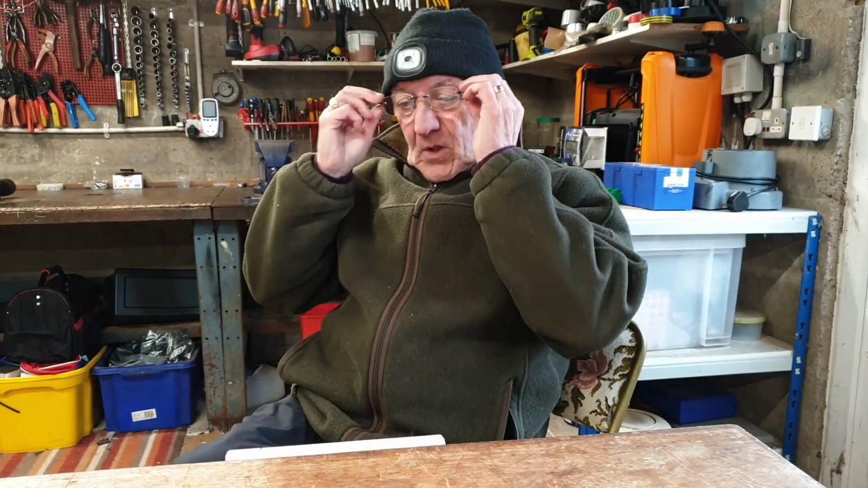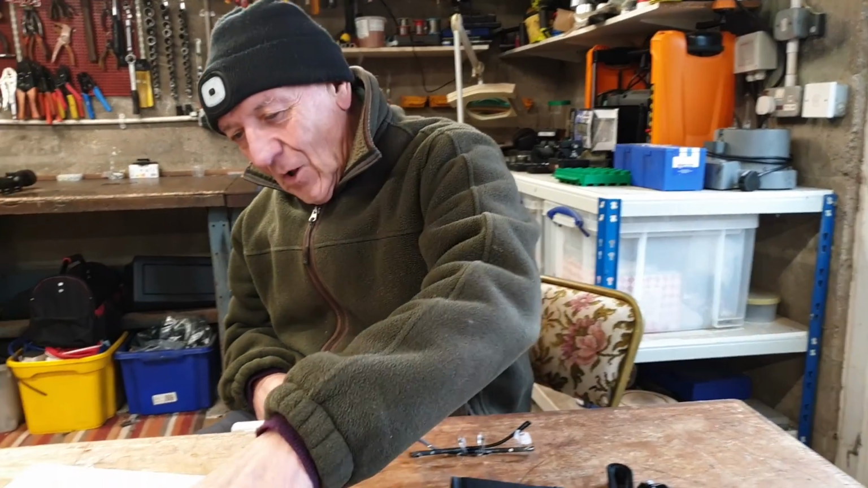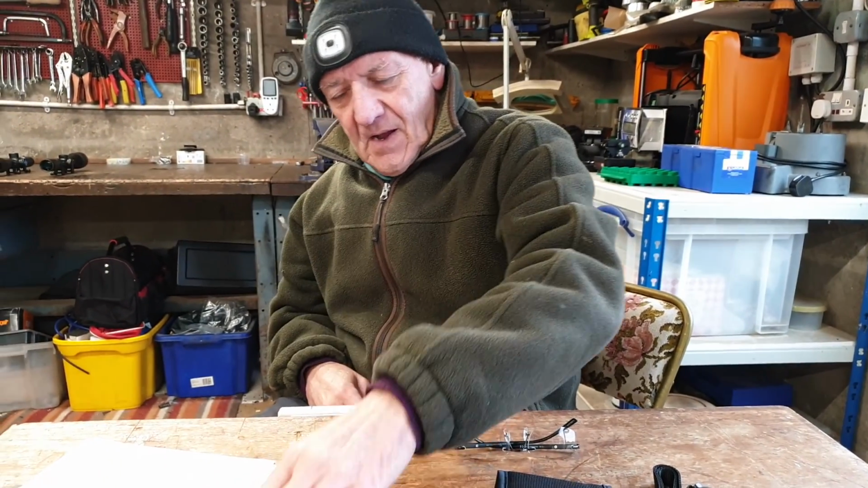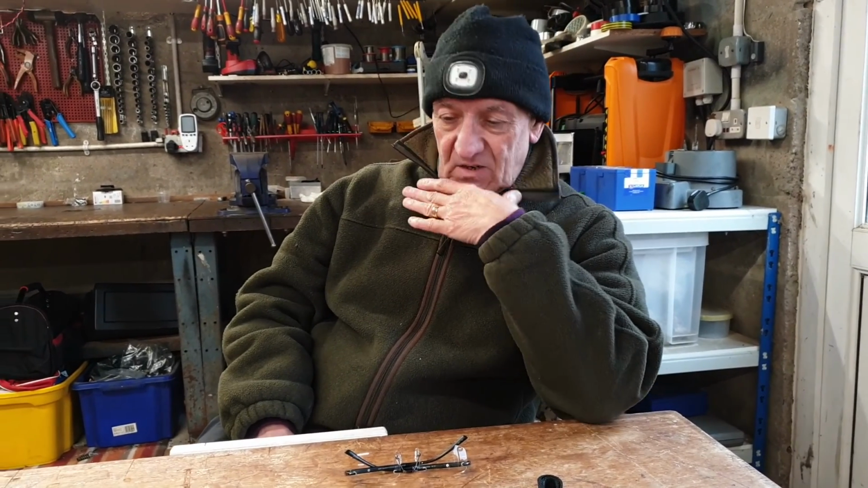If they got the image quality sorted out, and I'm going to say this as well, if they got the price sorted out, that would be a good little thermal imager. How much do these things retail at? I think it's $12.40 is a list price. I would say they're maybe 100, 150 quid too high for what it is. That's my opinion.